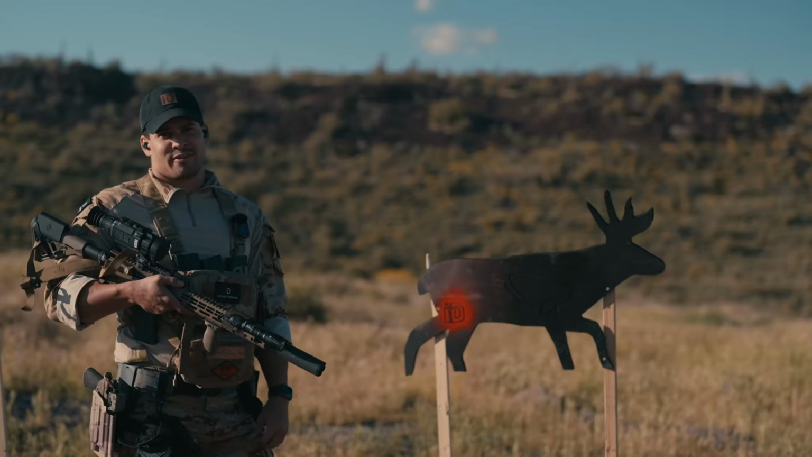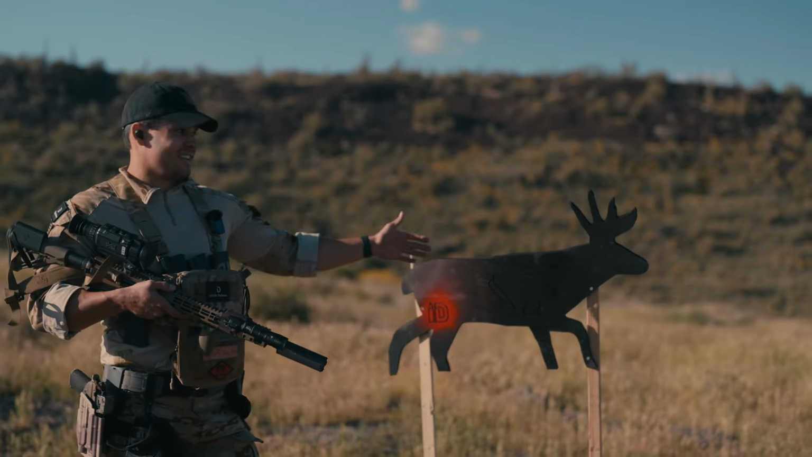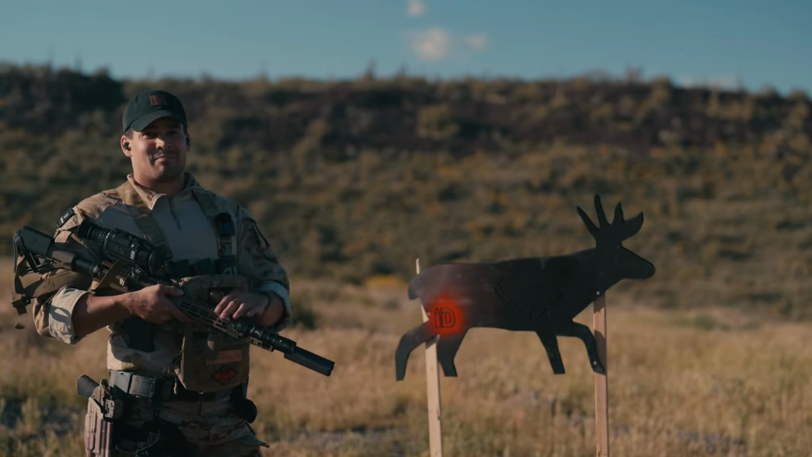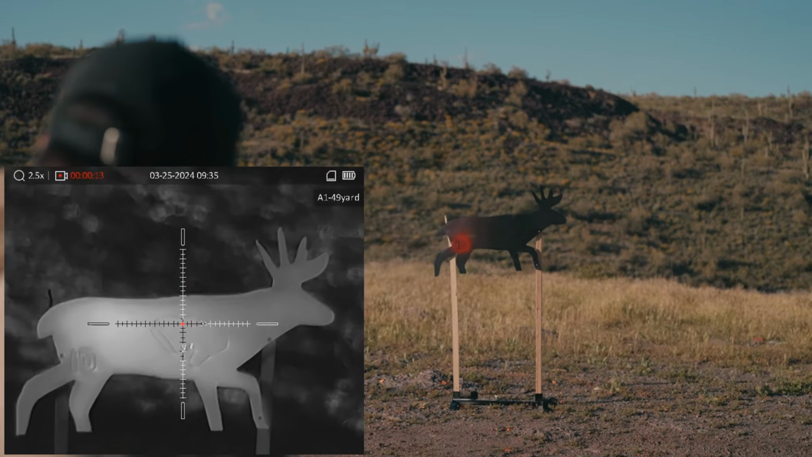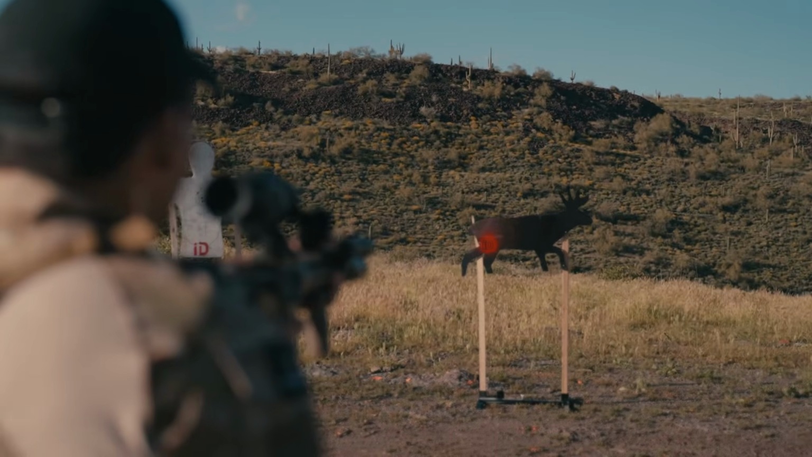I hope none of you are on mushrooms because this one's gonna be kind of trippy. Basically right here we have an unpainted infinity deer target silhouette. We're gonna do the same thing we just did, but it's gonna be kind of crazy. You'll see what I'm talking about here in a sec. Holy fuck, that's so cool.